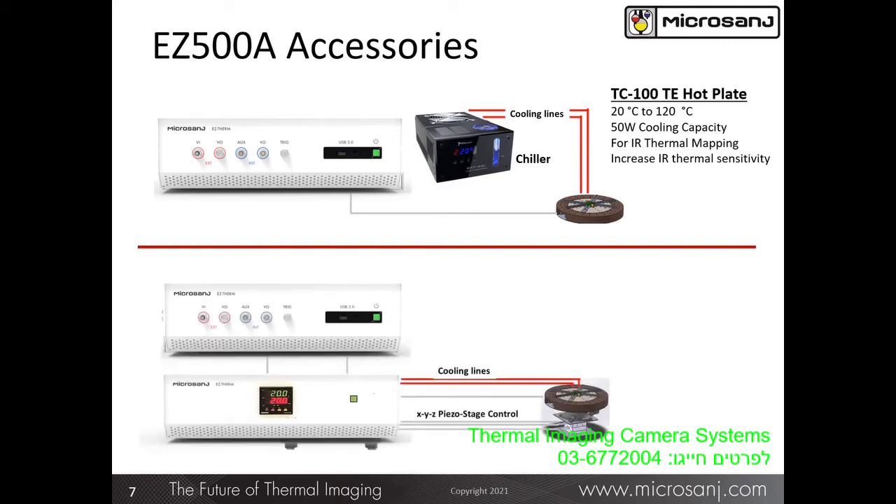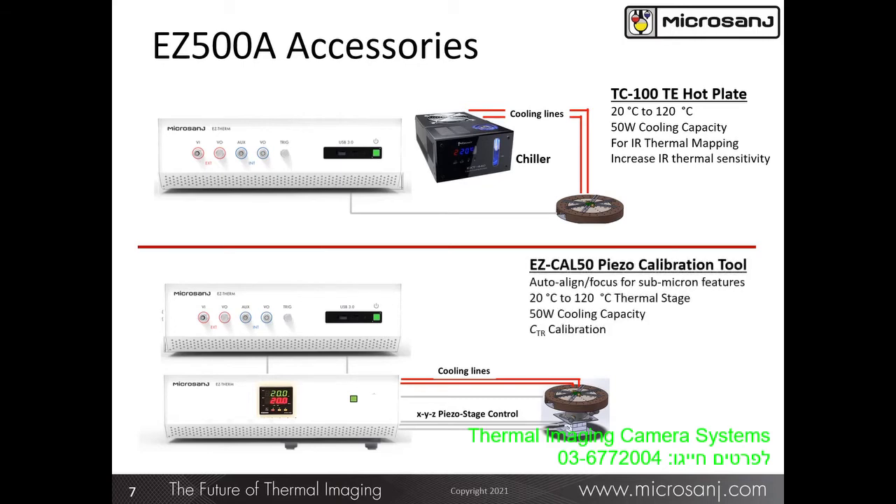The EasyCal 50 supports thermoreflectance coefficient calibration when accurate peak temperatures are required when analyzing devices with very small features. EasyCal 50 includes a 3D piezo stage for auto-positioning and auto-focusing to compensate for device movement during the temperature cycling. This capability is important for added precision when analyzing samples with submicron features. The EasyCal 50 also has a 50-watt cooling capacity, and like the TC100, has a 40 by 40 millimeter stage working area.